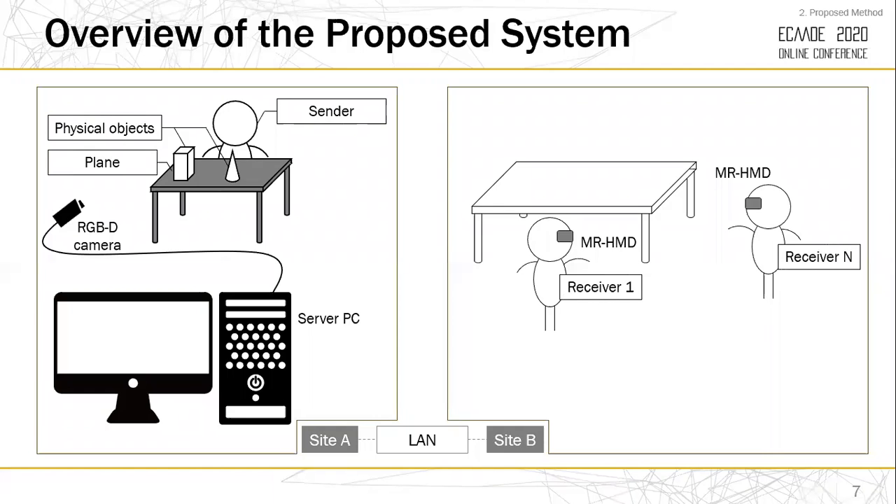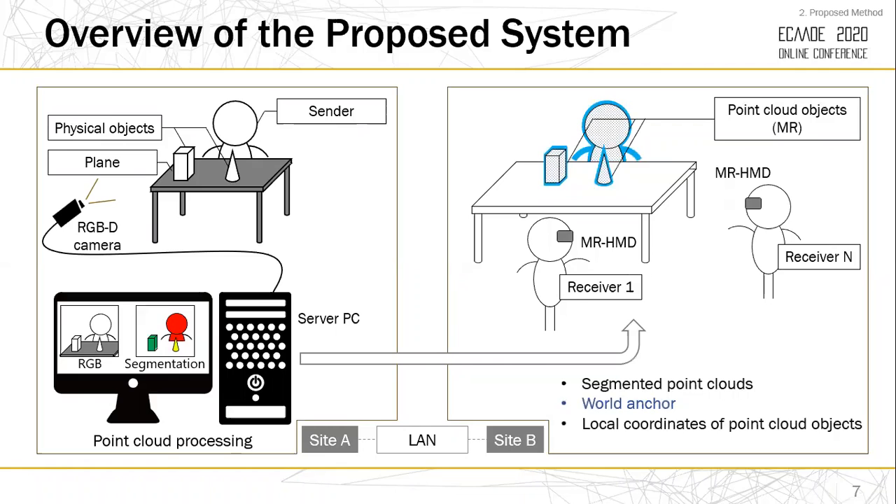This is the overview of our proposed system. At first, point cloud data of a sender and physical objects is captured by an RGBD camera and segmented in a server PC in Site A. And next, point cloud data is transferred to Site B by a local area network with a world anchor, which is a reference point of the real world and the most important part of our research. Then, receivers can see point cloud objects through the MR head-mount display at the same position if one user manipulates them, thanks to the world anchor.